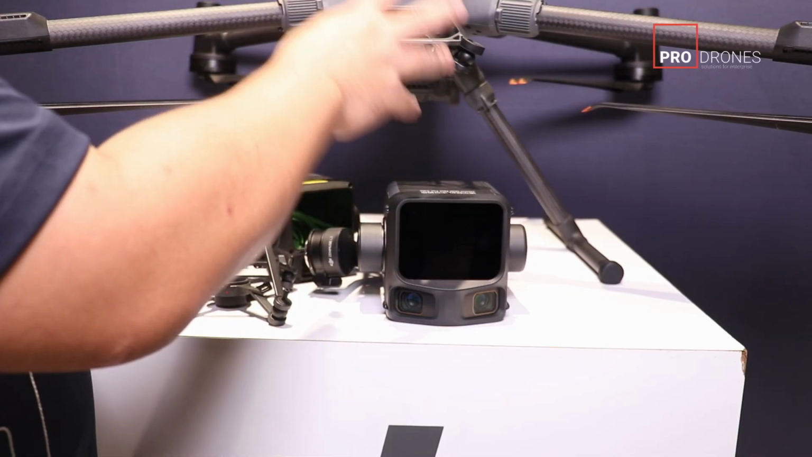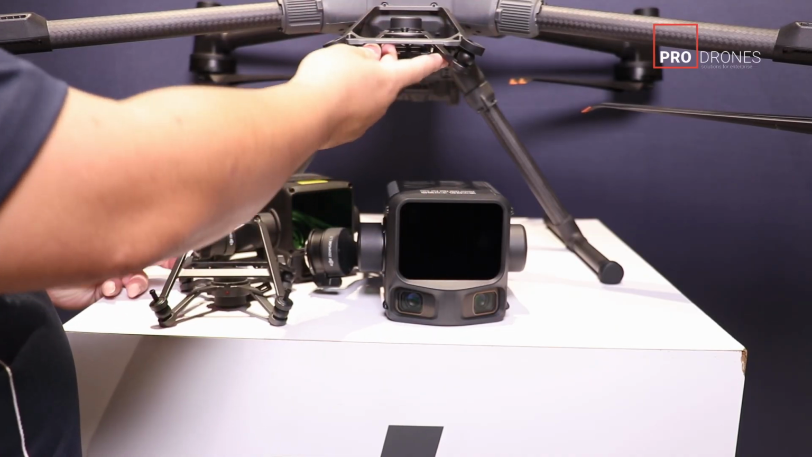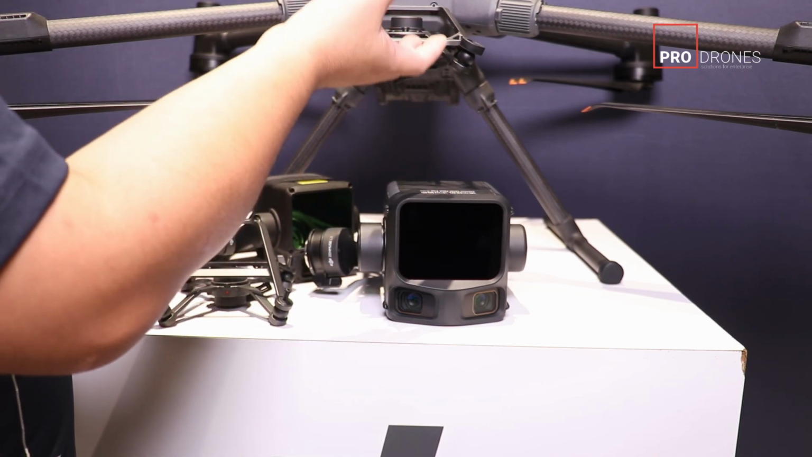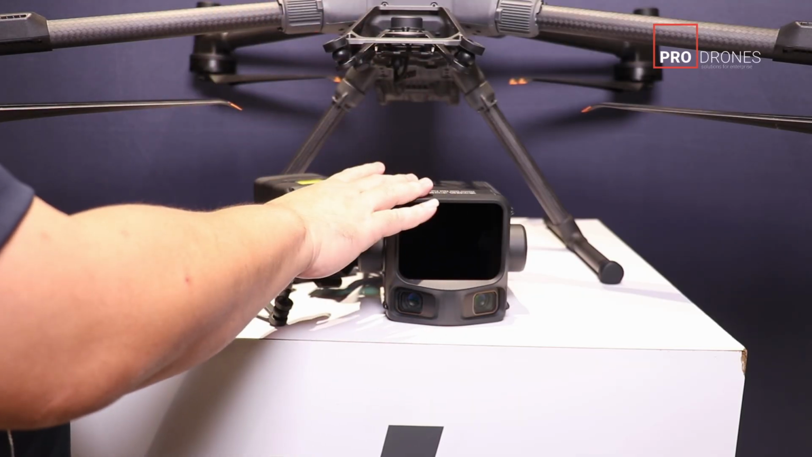In the event you install anything other than an L3 onto this gimbal mount, for example, when we installed the H30, it would beep for a while, and then after that it would just shut down. There was no damage to the camera whatsoever.